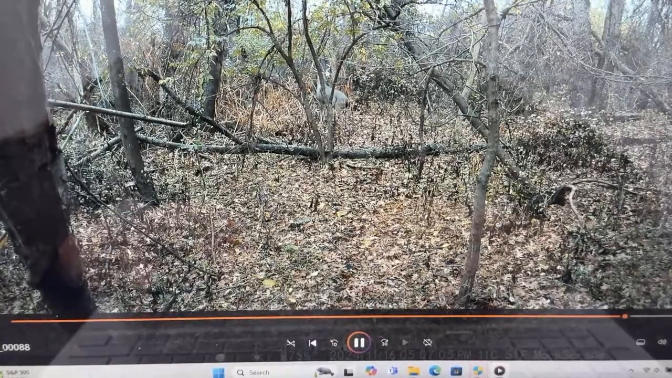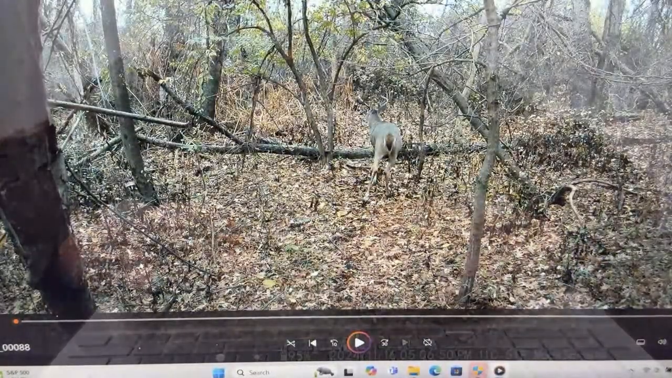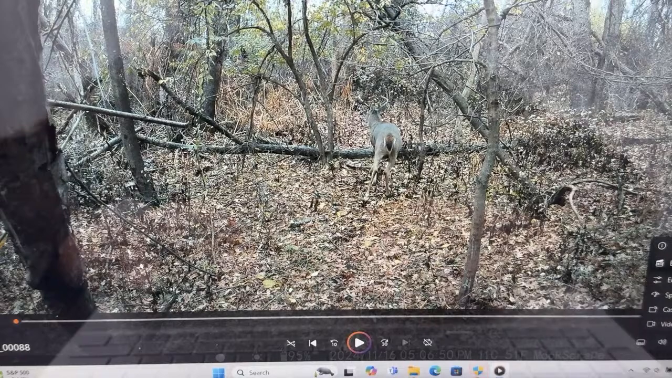That's a nice buck right there. That must be the 3rd one. See him right there, and I can't zoom in on him on this thing, and it's really driving me nuts where I can't zoom in. More options. Speed, property, edit, video settings. No. There's no way to zoom in on this thing.